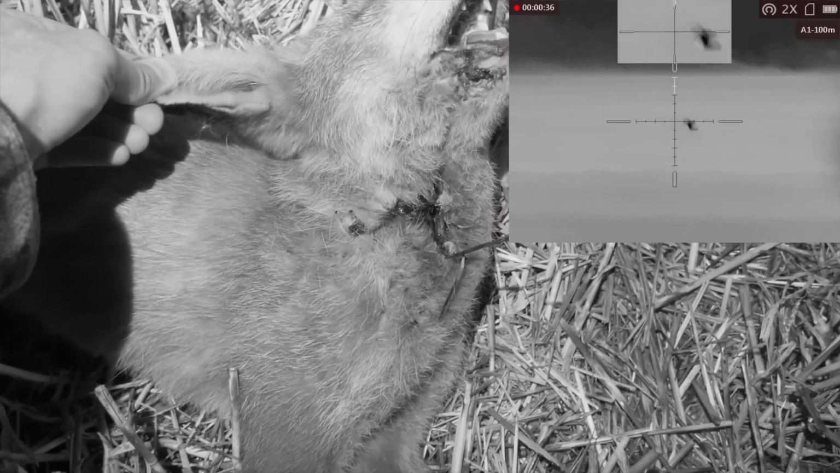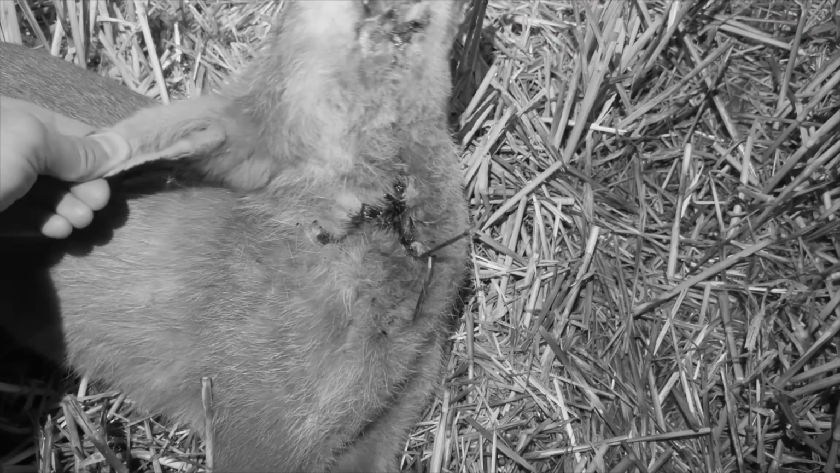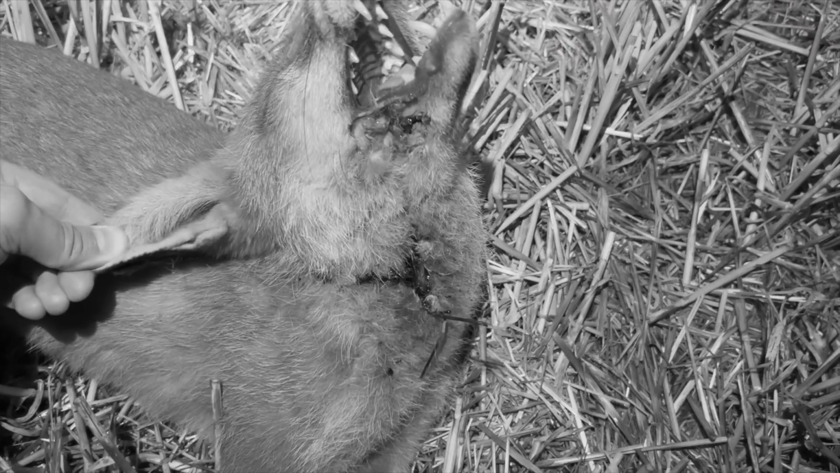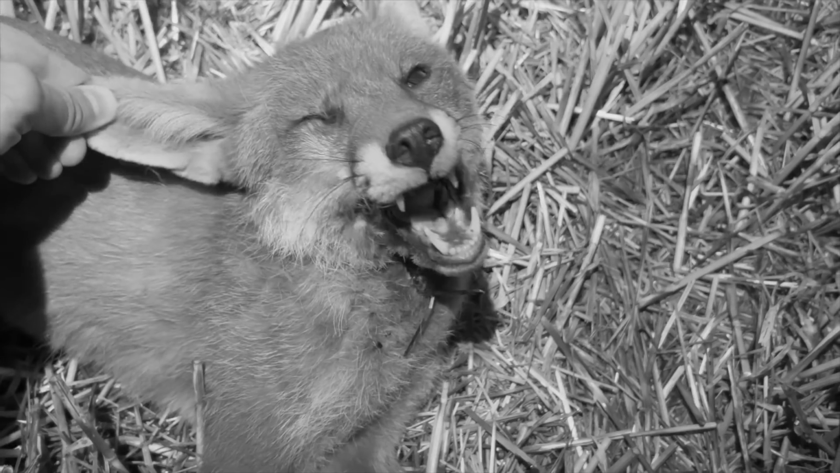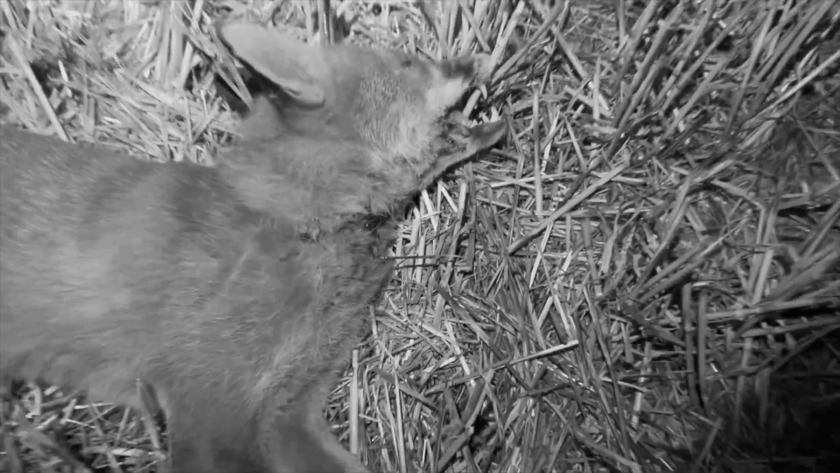straight in the front. Not too sure if that's an older injury on a jaw there or not, really. I mean, there's definitely some bullet damage there, but she had her head down. That's clipped her right at the side of the nose. That hasn't gone through the cheek and in the chin. She stinks.